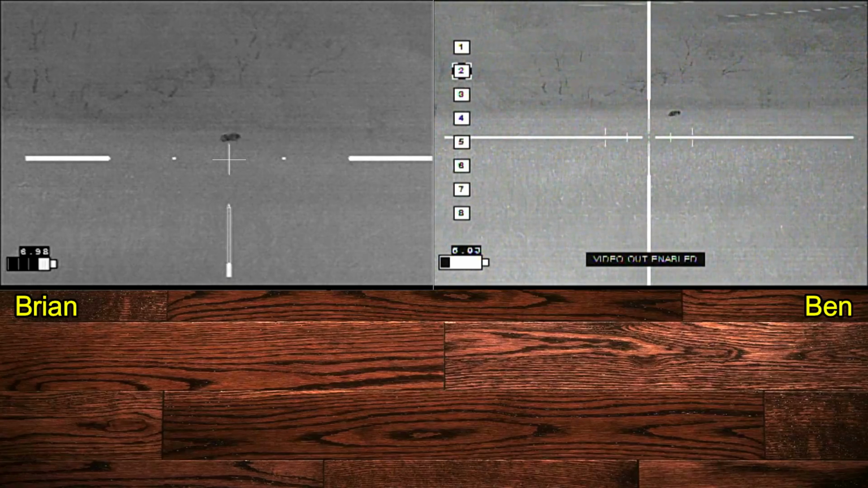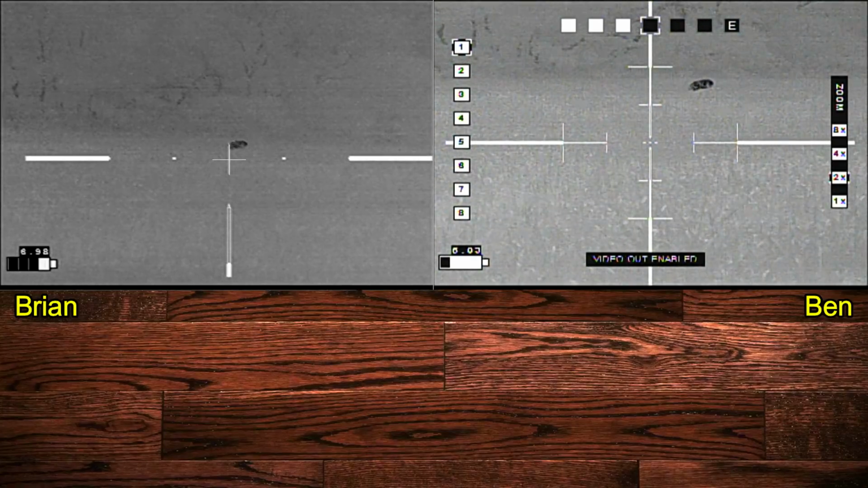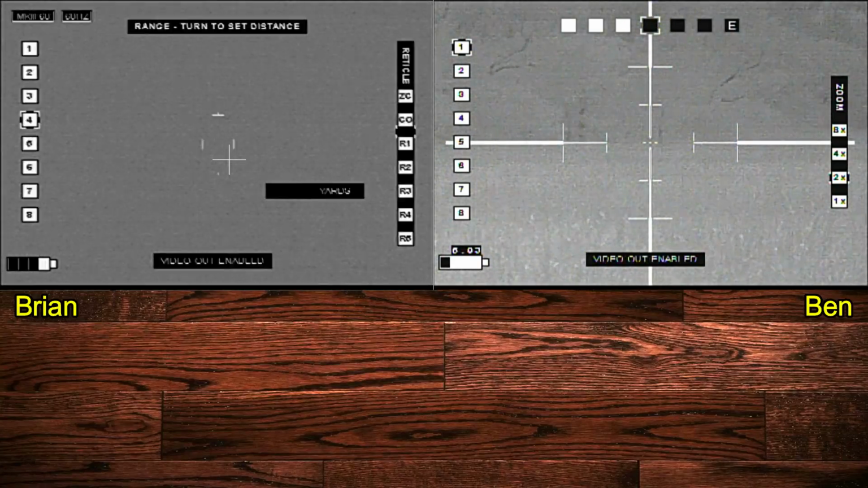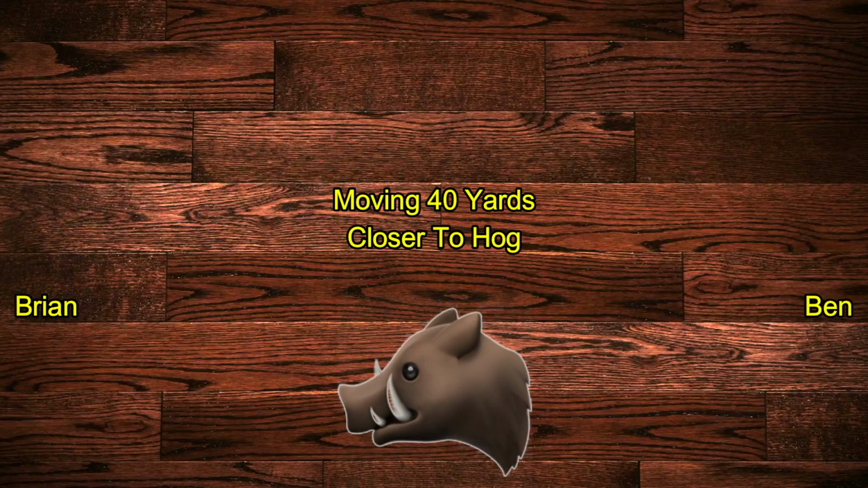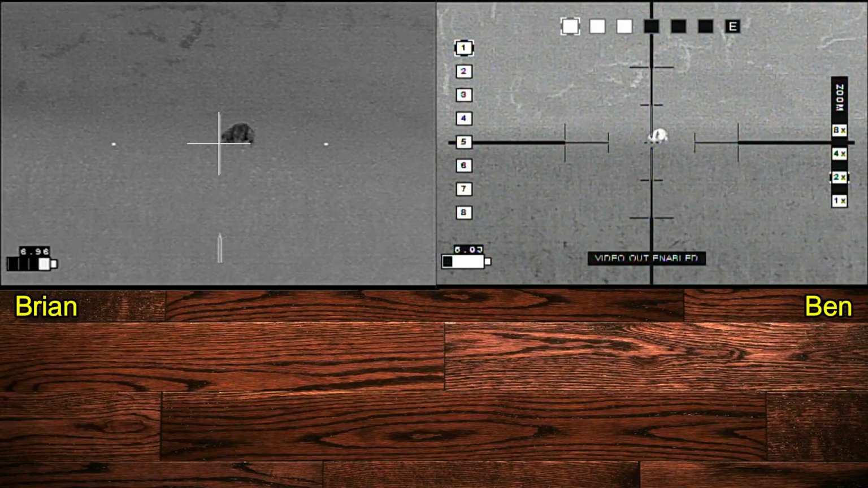Here we're partway through the stalk. Alright, we are less than 200 yards out, but we can move forward. It looks like we're less than 200 yards out, but the hog seems oblivious to us. And so I guess that we can probably move forward safely. And so we move up about 40 yards or so. And here we've gotten set up again.